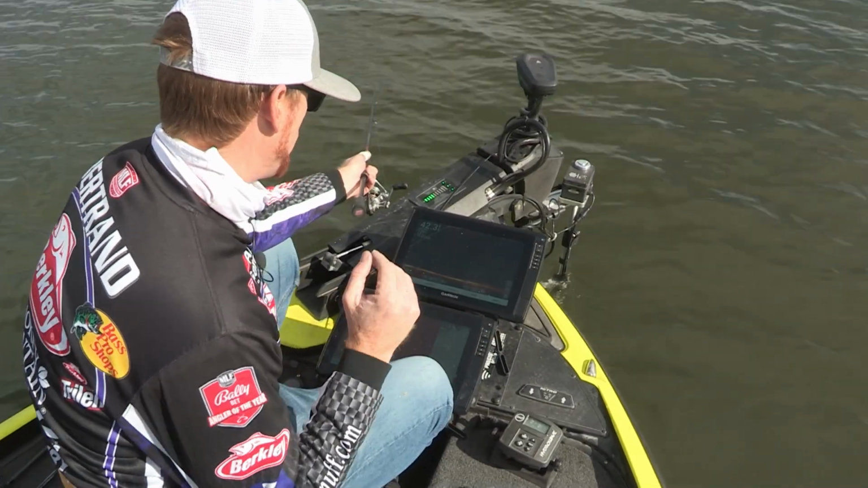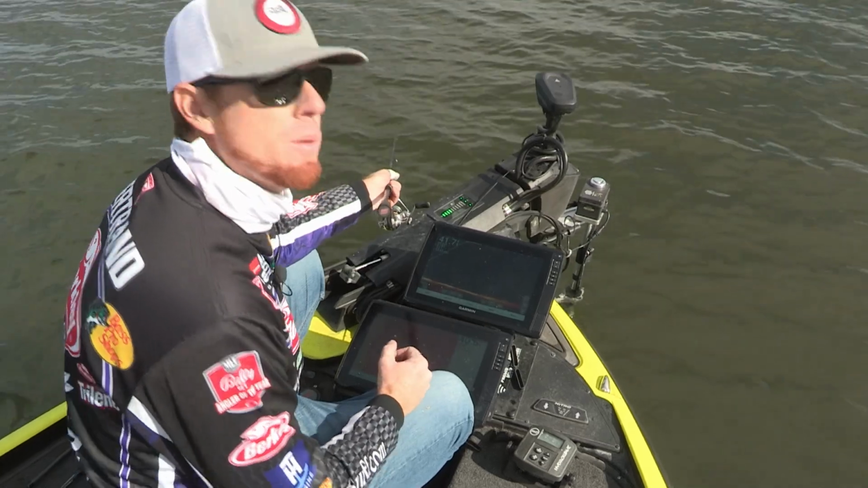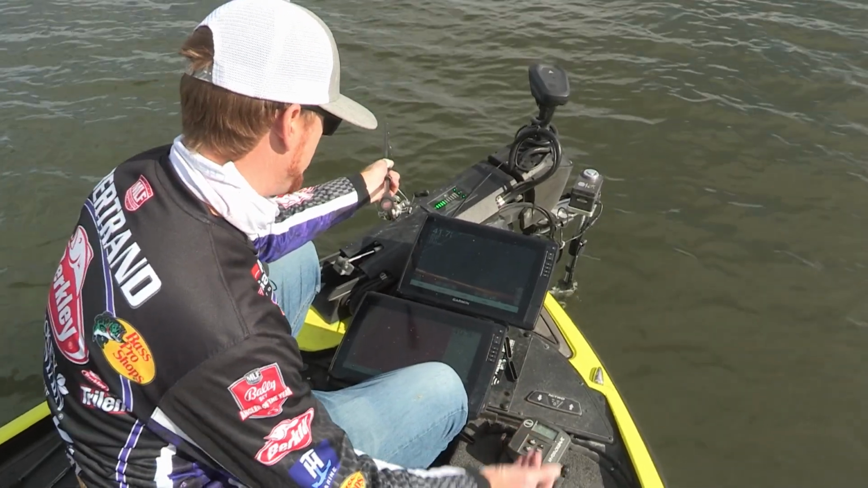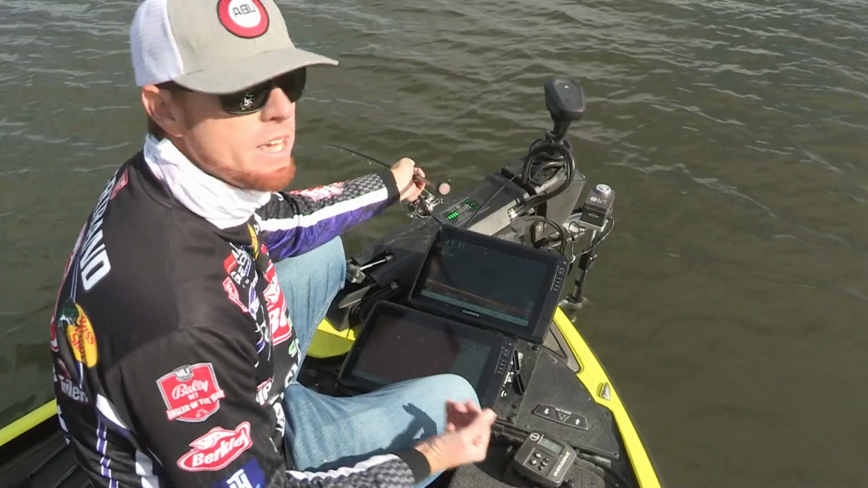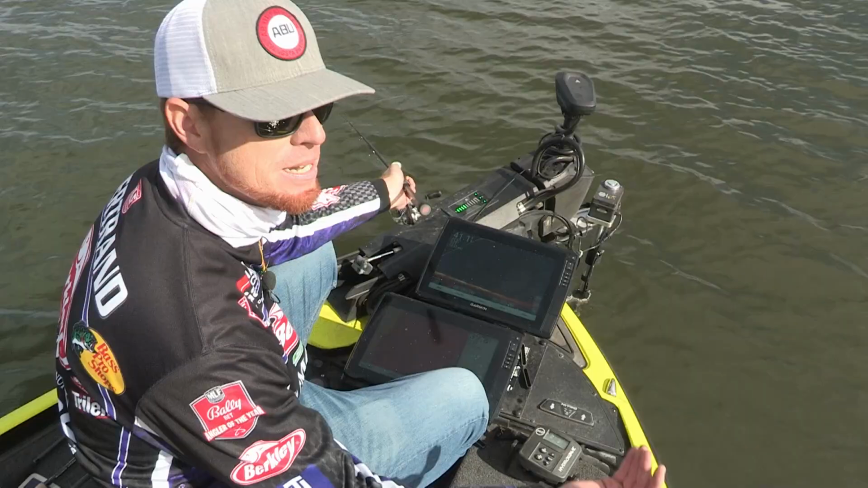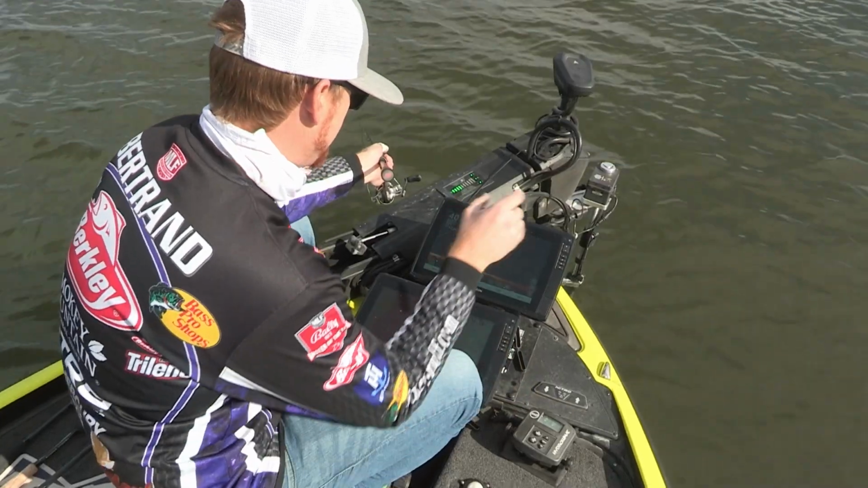All right, guys, so I get asked a lot about LiveScope settings. So many folks are getting their first LiveScope unit and they want to know how to set it up. There are only a few things to adjust when it comes to your LiveScope: your gain, your range, TVG. Depending on where you fish, what lakes you're fishing, it varies a lot. So I can't tell you this is gonna be the best setting for you. But the one thing that you can play with no matter where you're fishing is your range.